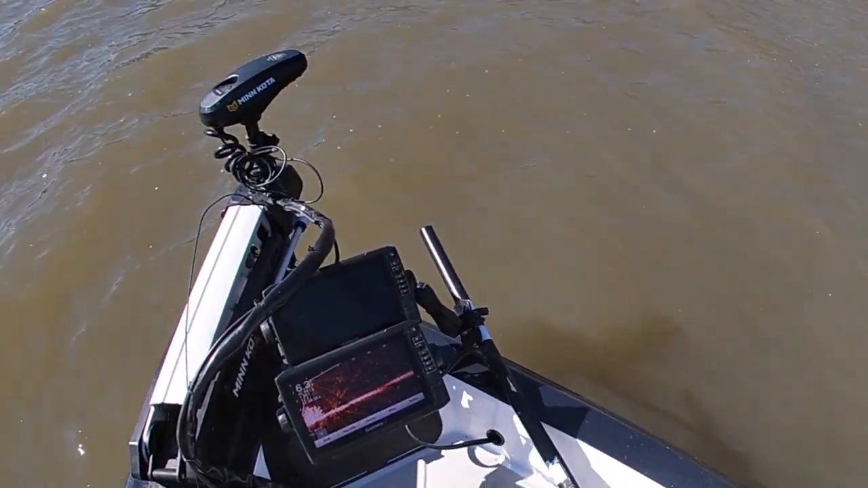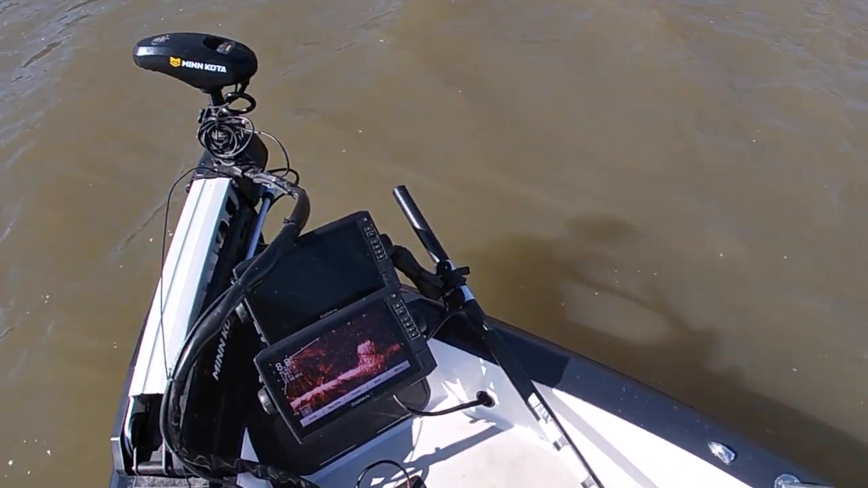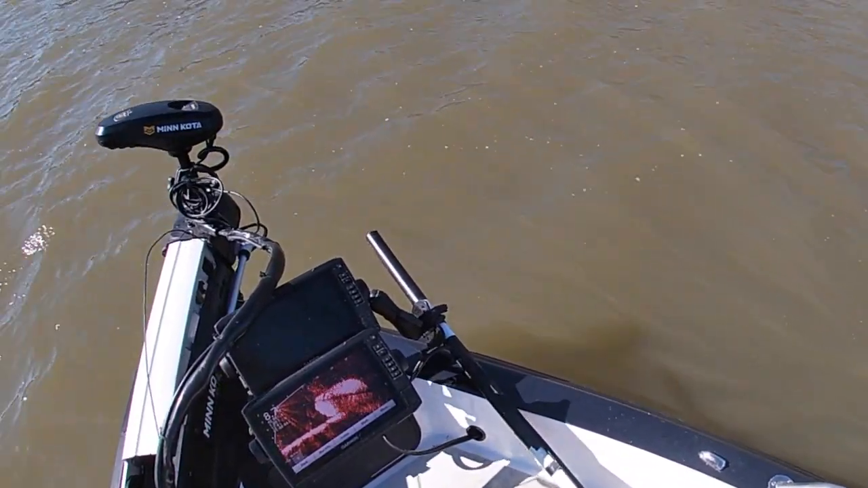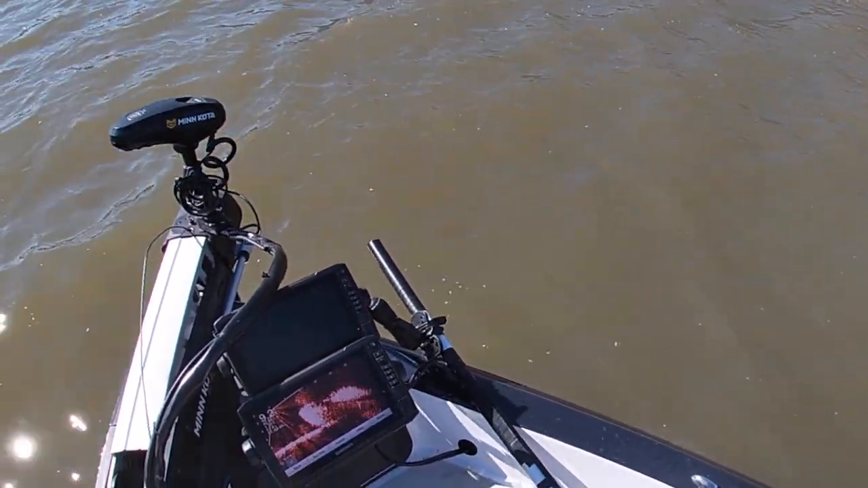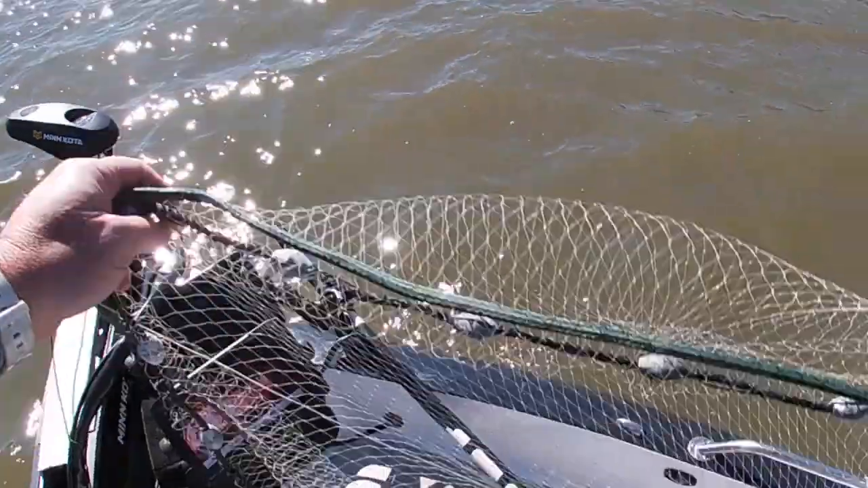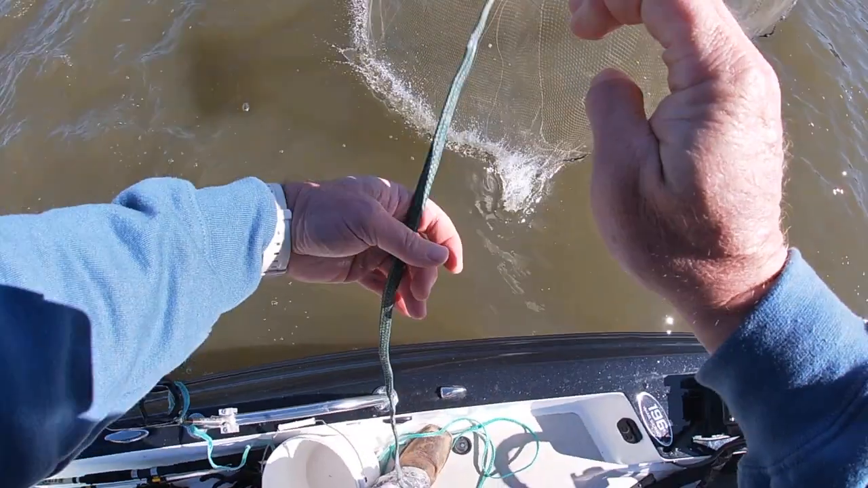So I know these shad have come, and now they are somewhere on the left side of the boat, and as I scan my trolling motor left, there they are. I can see exactly where they are according to where the head of my trolling motor is pointing, and I'm getting ready to cast. Watch this as I slow it down, and let's see what happens.